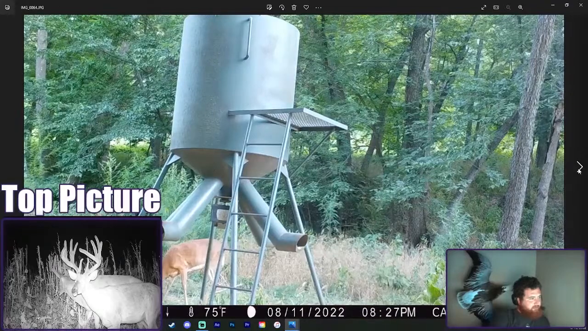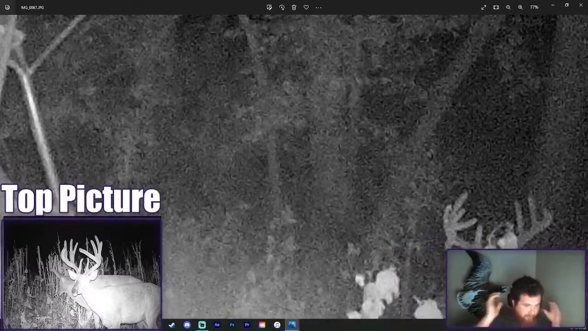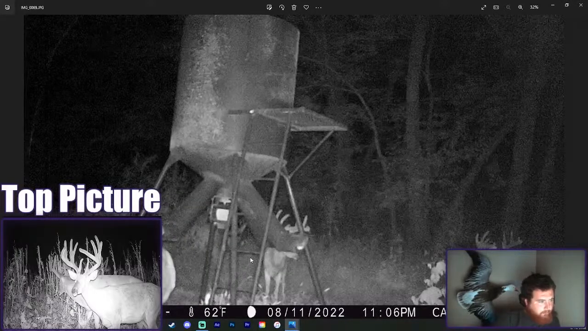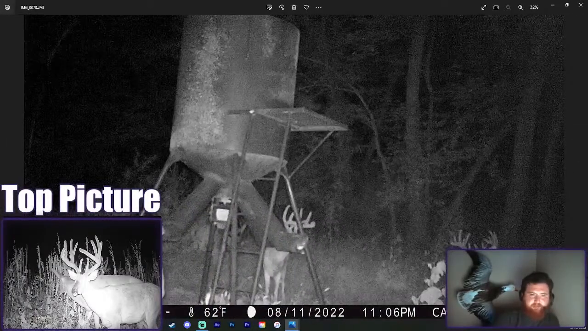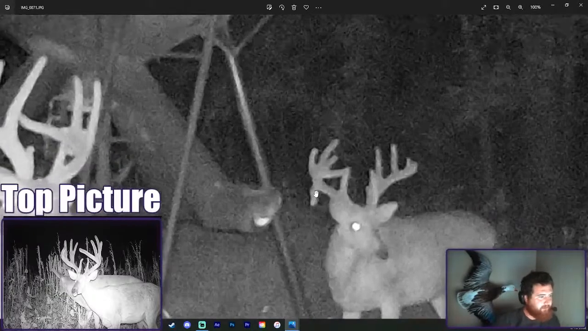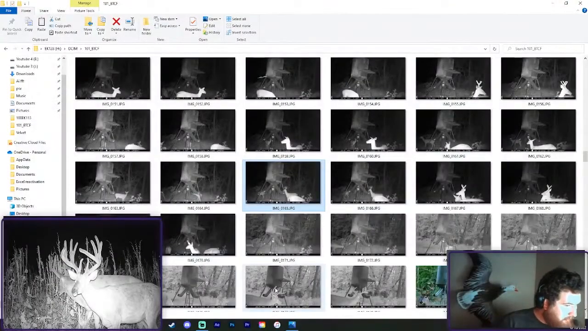Loaded. There should be some big, ooh, drop time, drop time. Who do we have here? That's actually not a bad buck either. I don't know why this camera usually takes great pictures, and it's one of our Brownings. I'm not sure why it's so grainy. There we go. Now we're talking, guys. That's cool. Look at that. Okay. That's nice. Right here.